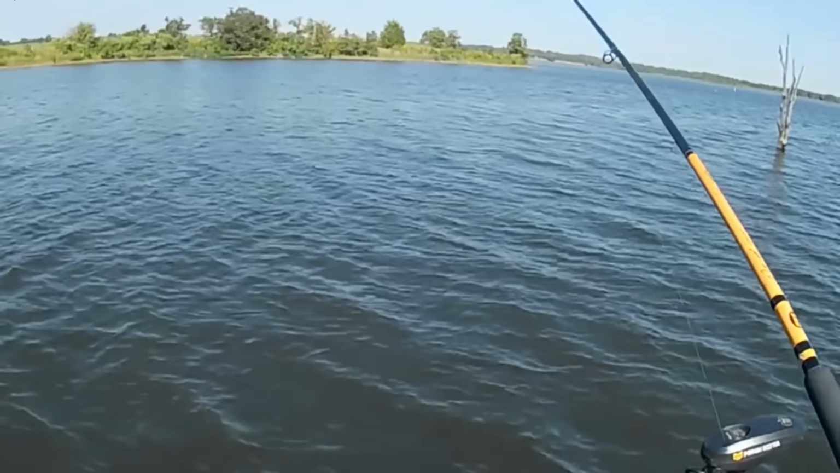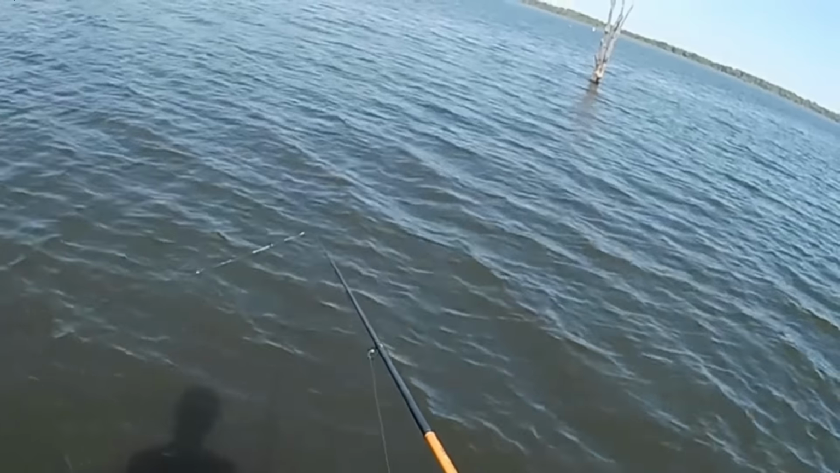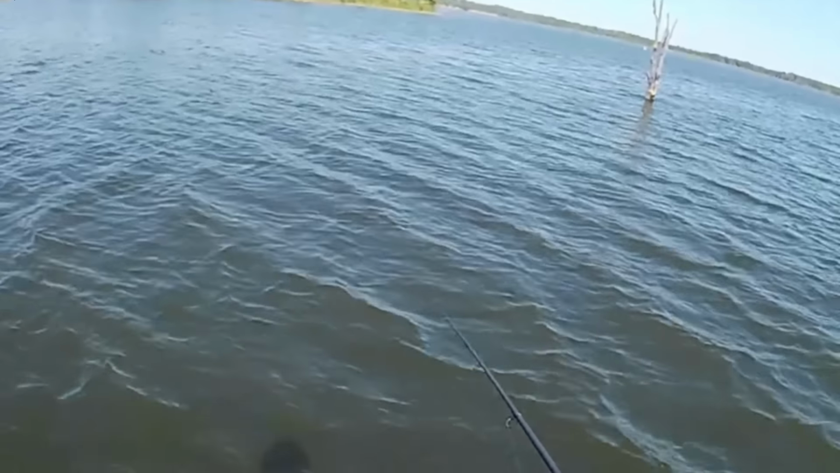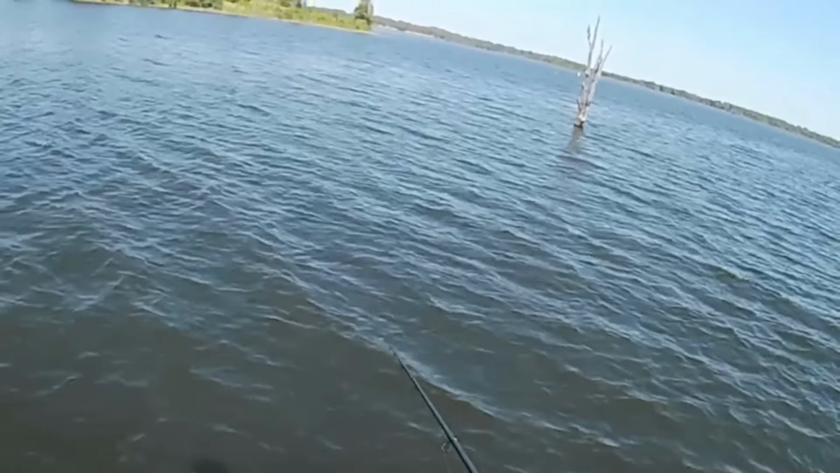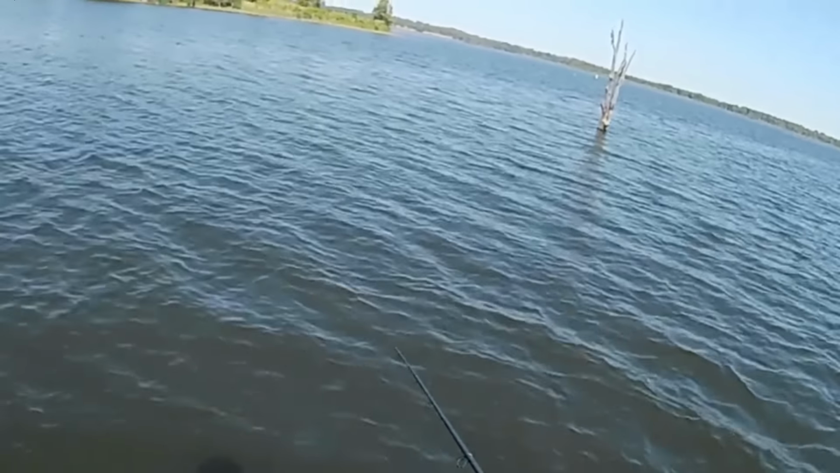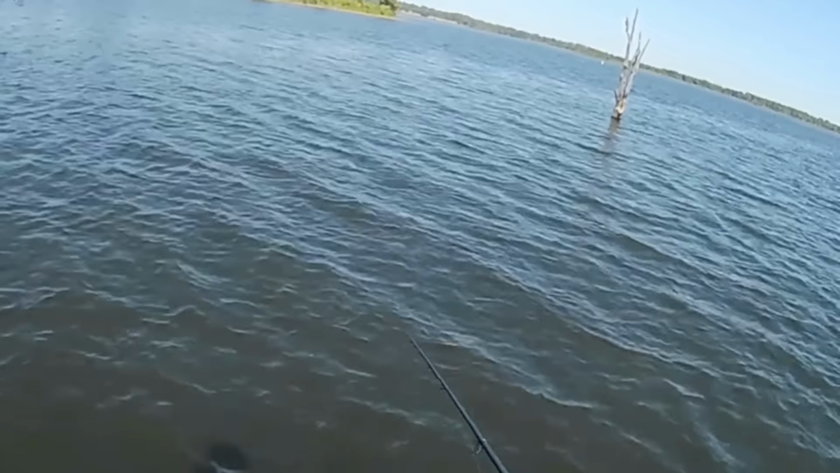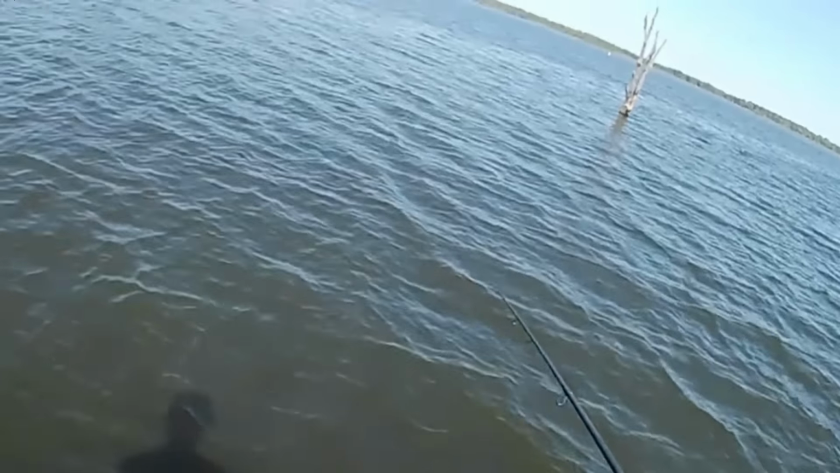Before I was rudely interrupted by that fish there, not giving the bait a whole lot of movement, just barely hanging it down there off the bottom. I'm going to say probably within 6 inches of the bottom. Just kind of holding it as still as I can, letting the boat kind of do the movement. And they're not really chasing it. They just seem like they want me kind of holding it.